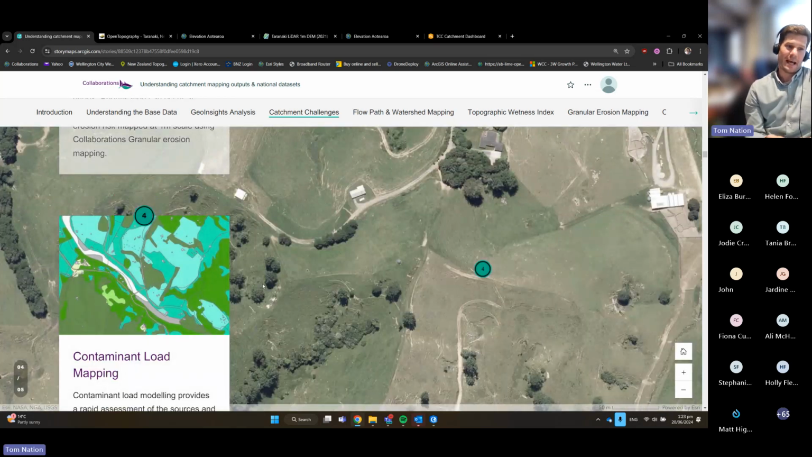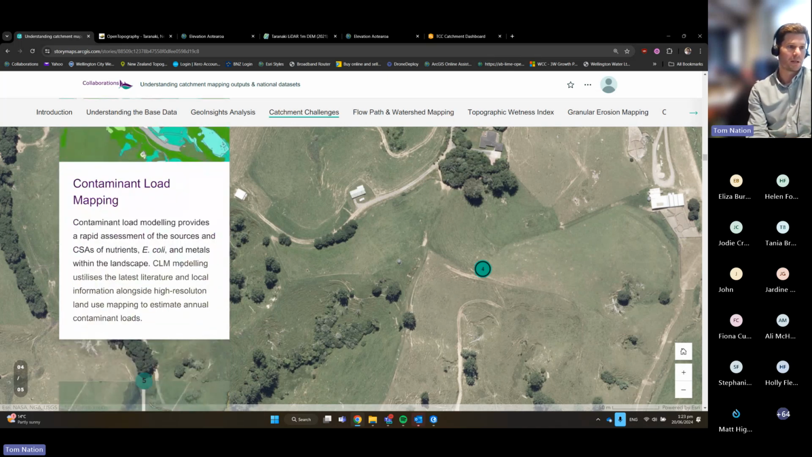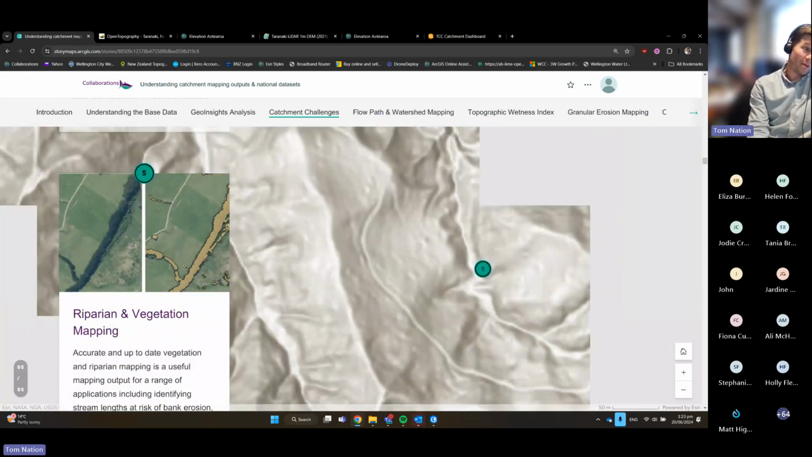Once you start adding in other information, other spatial data, you start being able to look at things like contaminant load mapping, annual contaminant loads, for example, through literature, other spatial data sets, and elevation models, and I'll run through that a bit later. Riparian vegetation mapping.